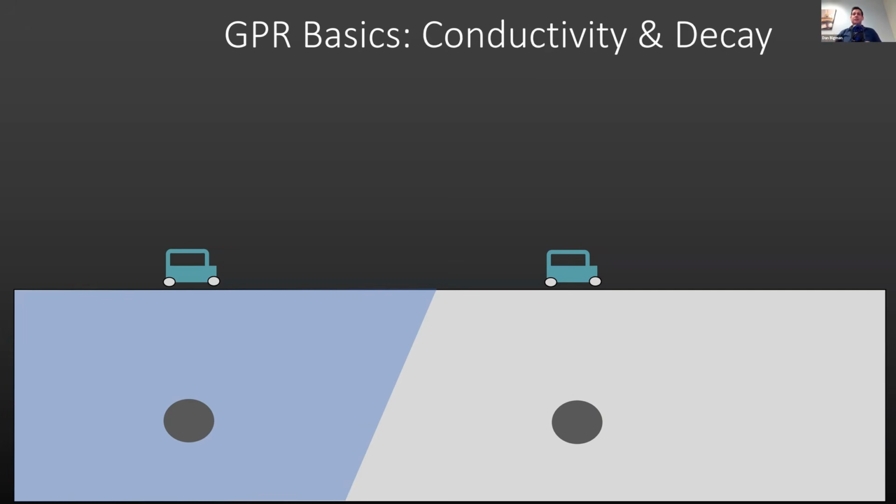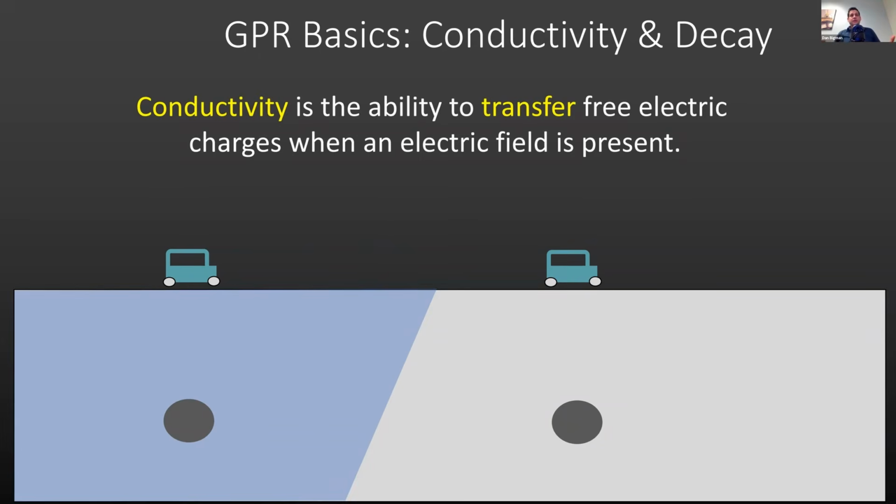Okay, the next set of characteristics that are going to affect the performance of the GPR wave is going to be conductivity, which leads to signal decay. So conductivity is the ability for a material to transfer free electric charges when an electric field is present. And as the GPR puts out a pulse, it's going to hold up longer in less conductive material.